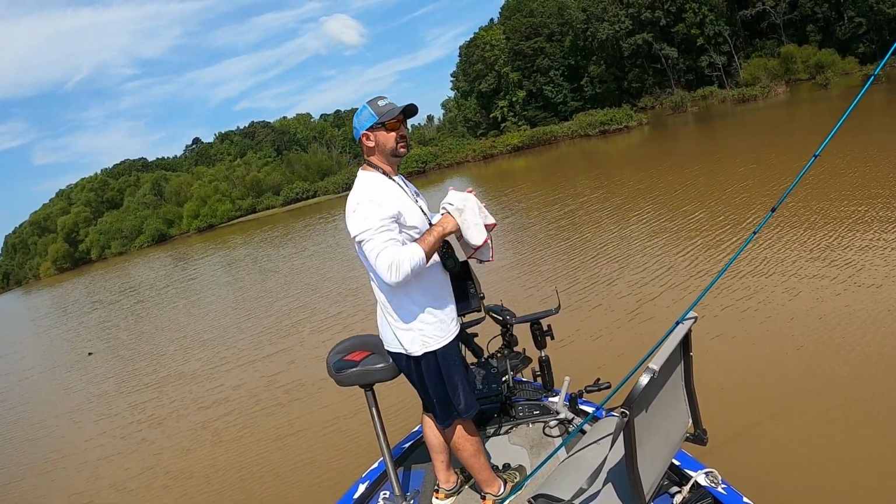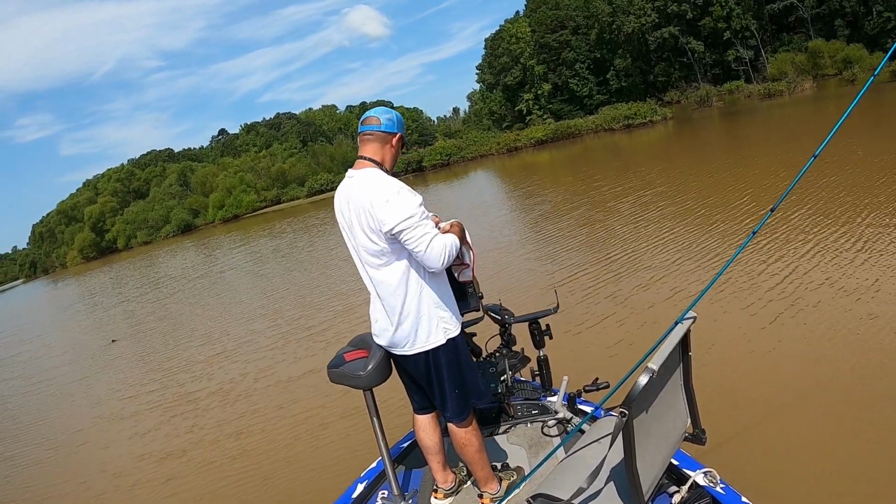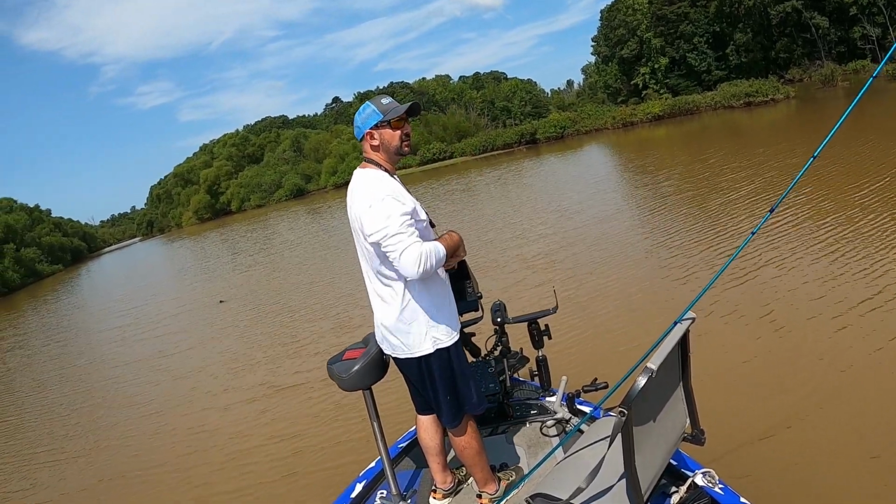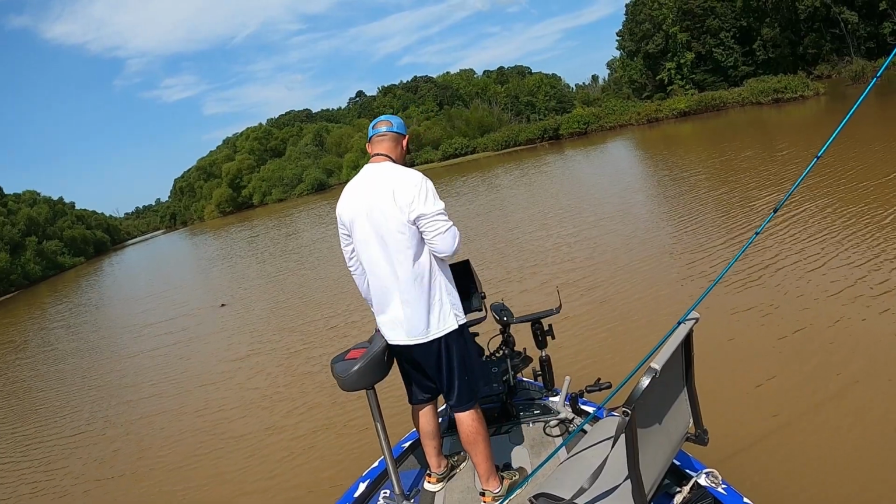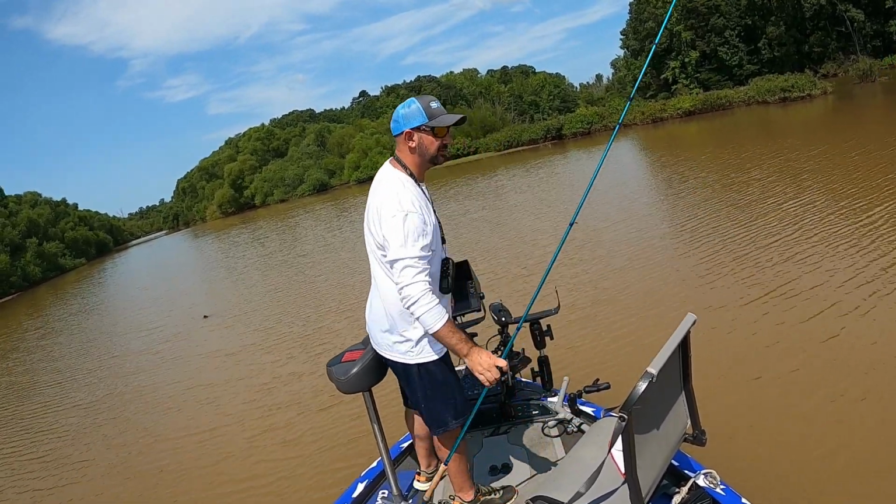Sitting over there on that piece of wood just like a crappie, about 4 foot deep, sitting right on top of it. All you can tell though, there's a blob there. You couldn't really see much. I dropped it down there and hit. I thought that was good. Oh well, ain't the first time I've ever been fooled.